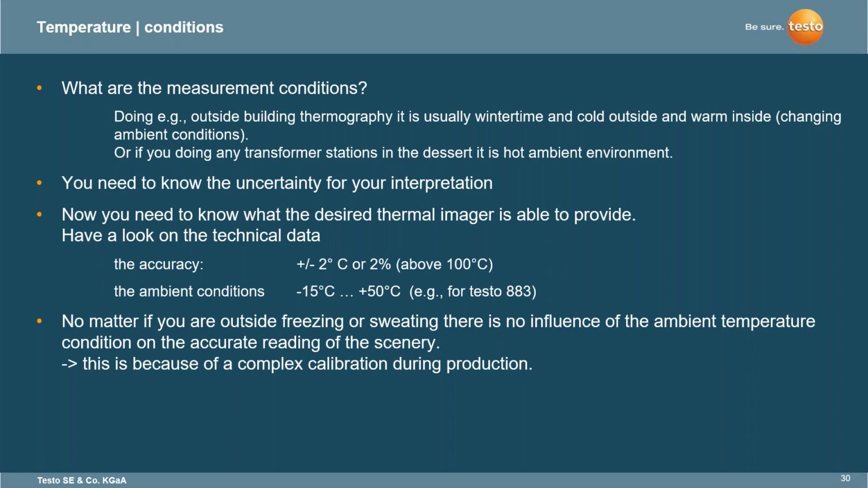But the biggest thing is you also want to take into account the operating range of that imager. Is it going to stay the same whether it is -15 or plus 50 degrees Celsius, which is about 120 degrees Fahrenheit? Sorry, my translations of Celsius are a little off here. But the point is, you've got different ambient conditions.